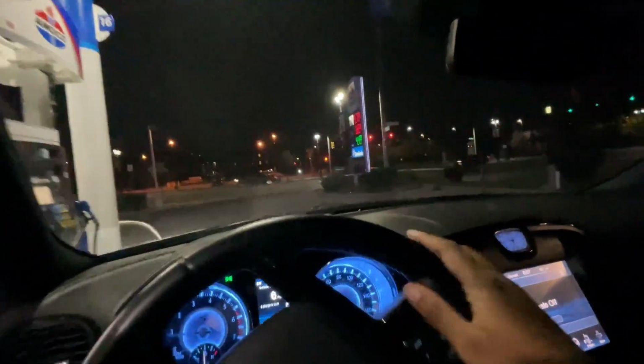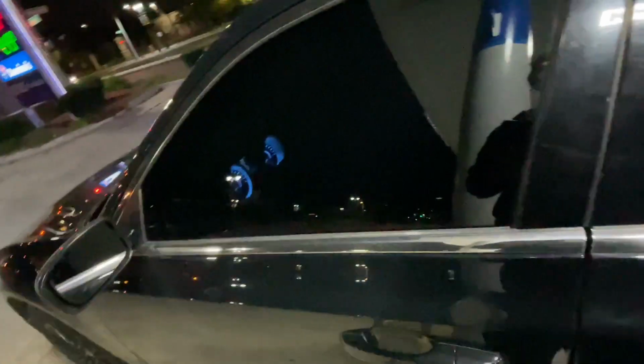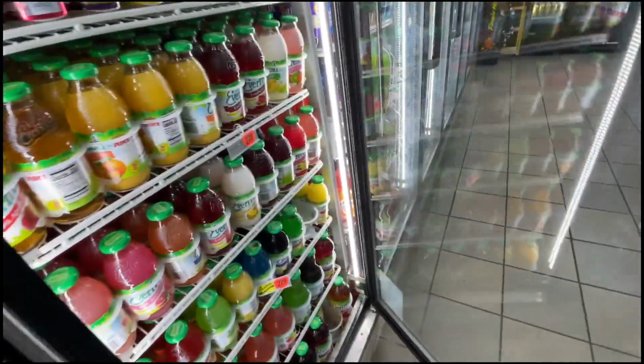Park right here and shit, man. Grab this little bitch right here.